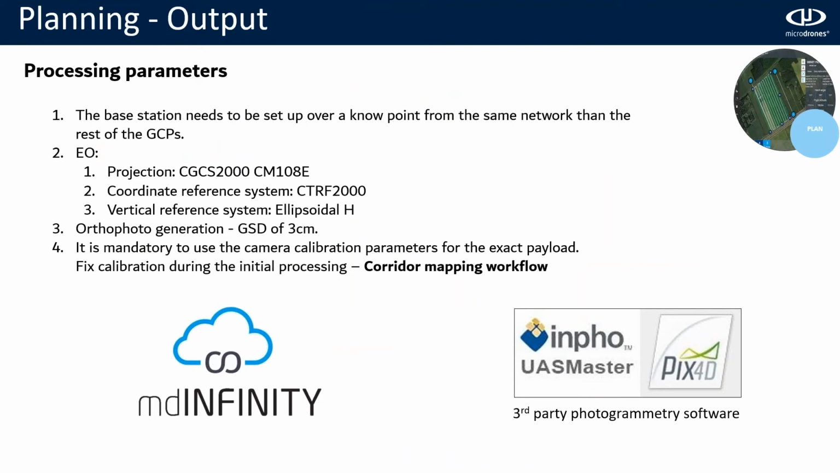Now, processing parameters. These are guidelines that we give to achieve our objectives. In this case, the first part will be the base station. Since the client has a geodetic network, like a network through the valley, we want to put the base station on one of their control points. They have built some monuments with very high accuracy, so we want to use that. And we will set up our base station there. The second one will be for the EO. This will be the projection, coordinate reference system, and datum that we want.